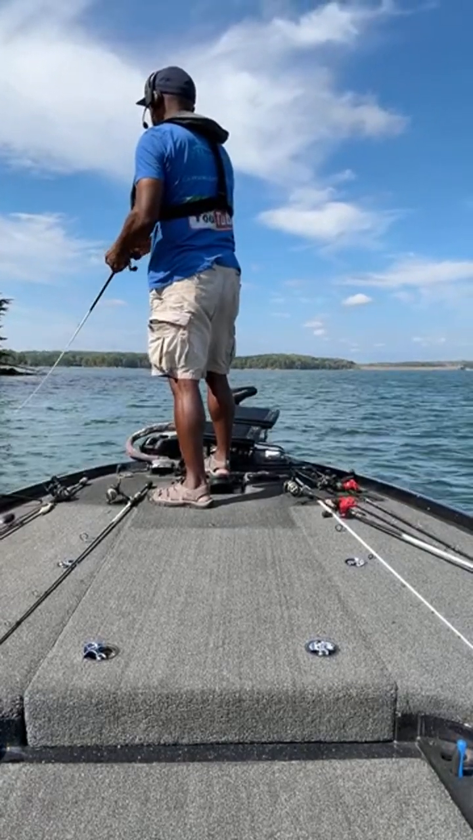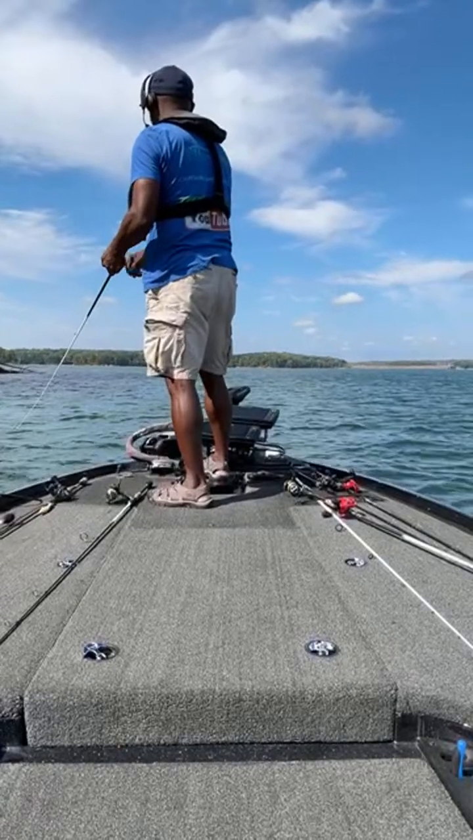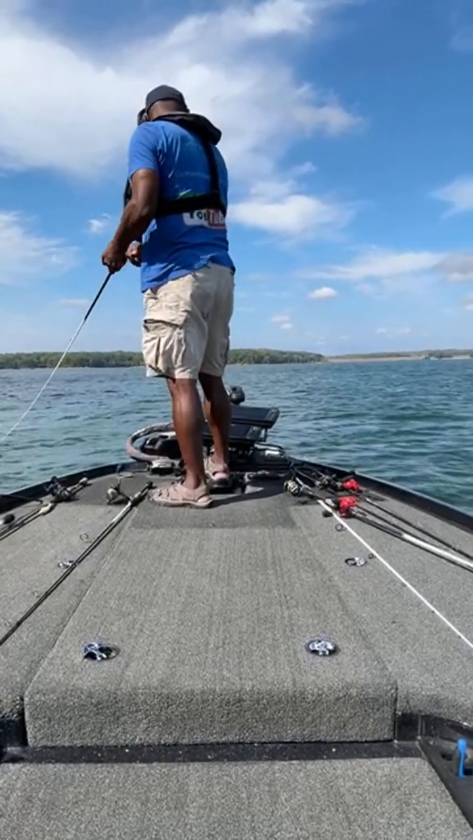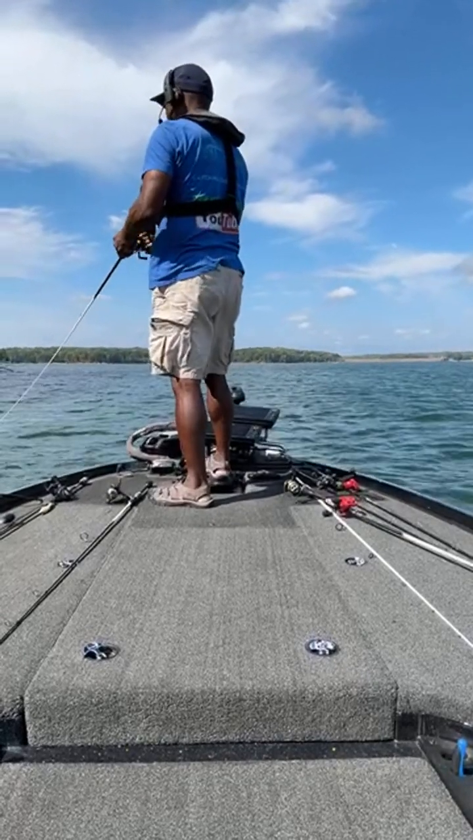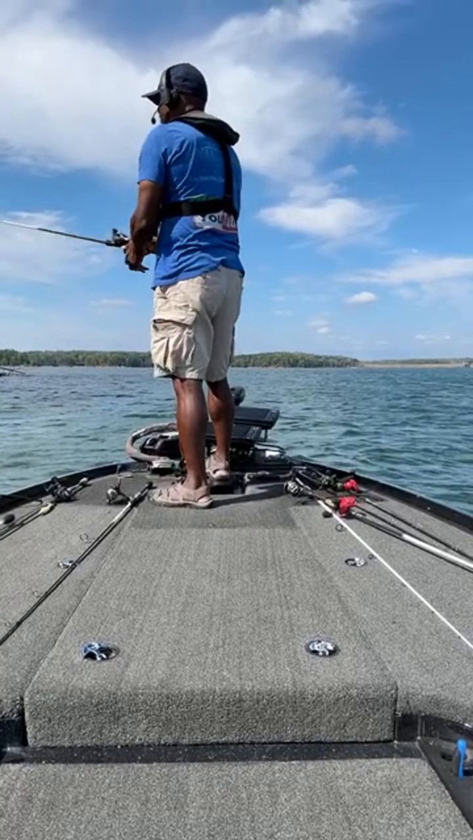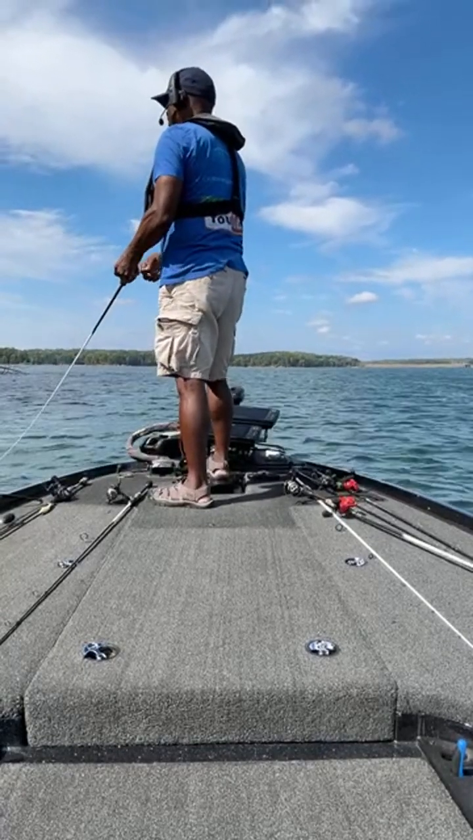All right, bumping over that laydown right there. So we're gonna keep moving. We have some docks around this bend, so we'll see what happens when we get to these docks. It seems like there should have been something over there.